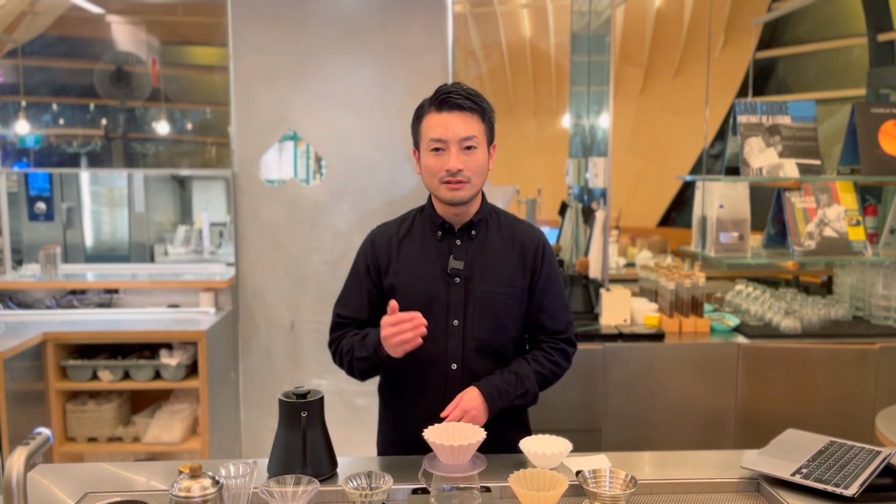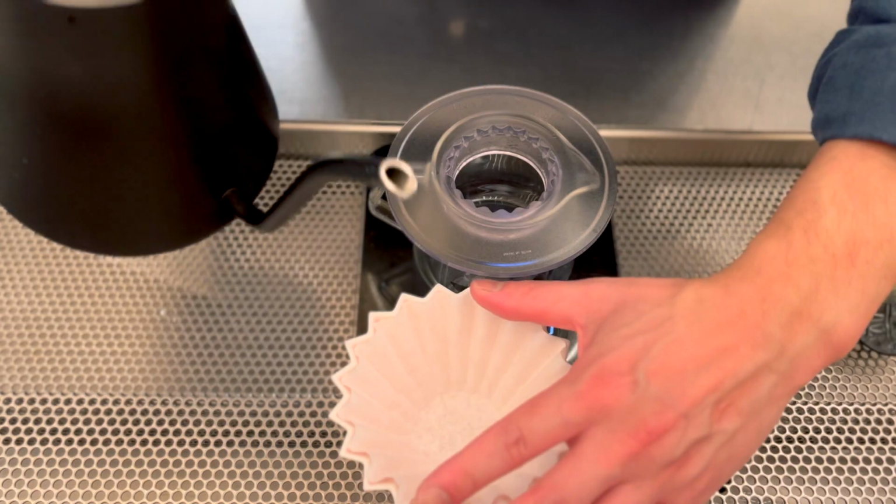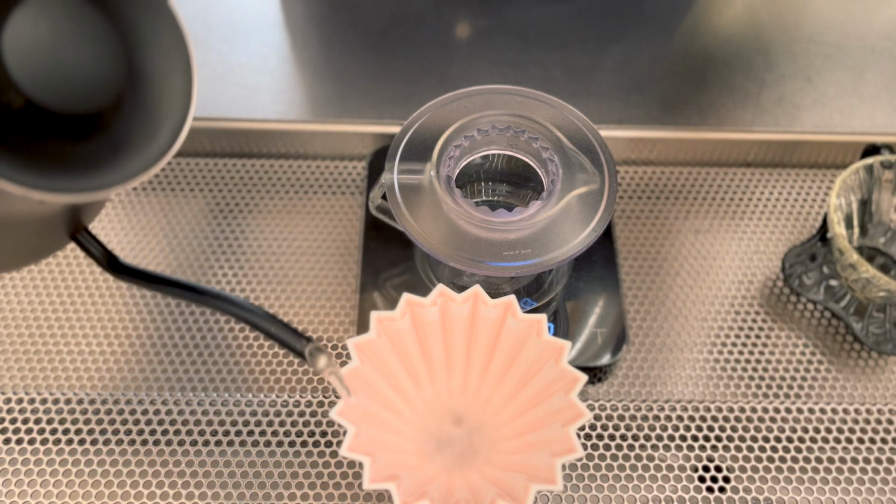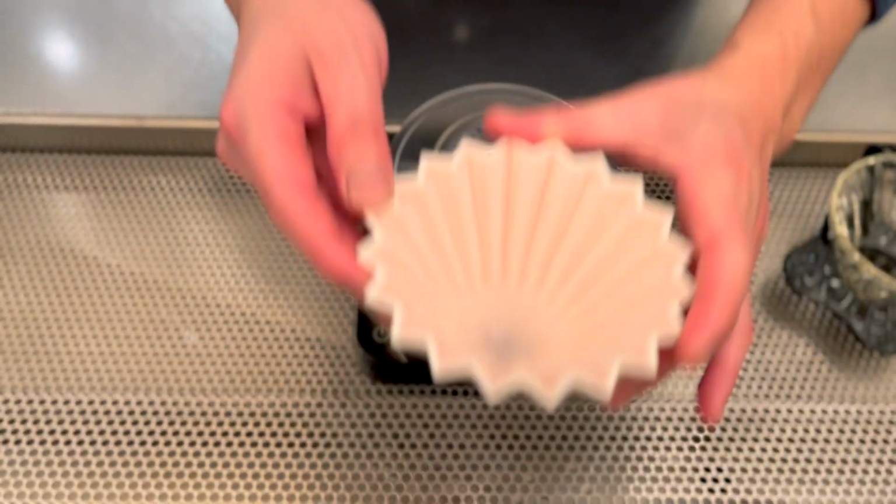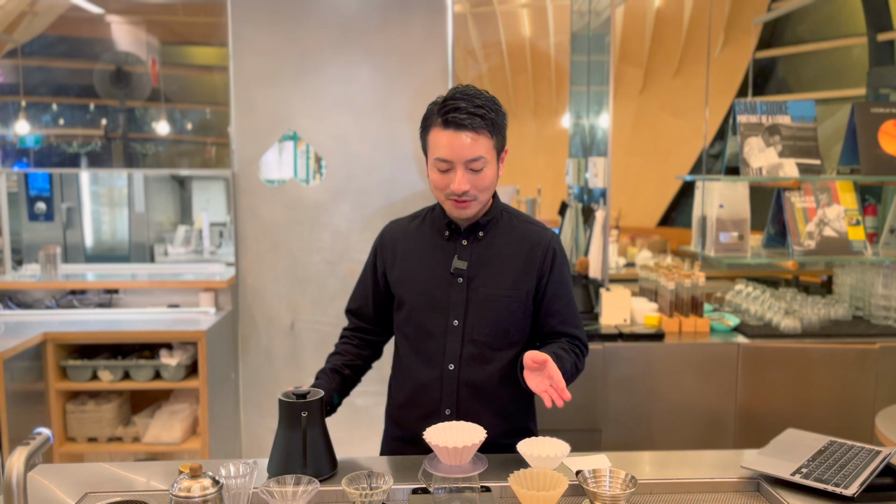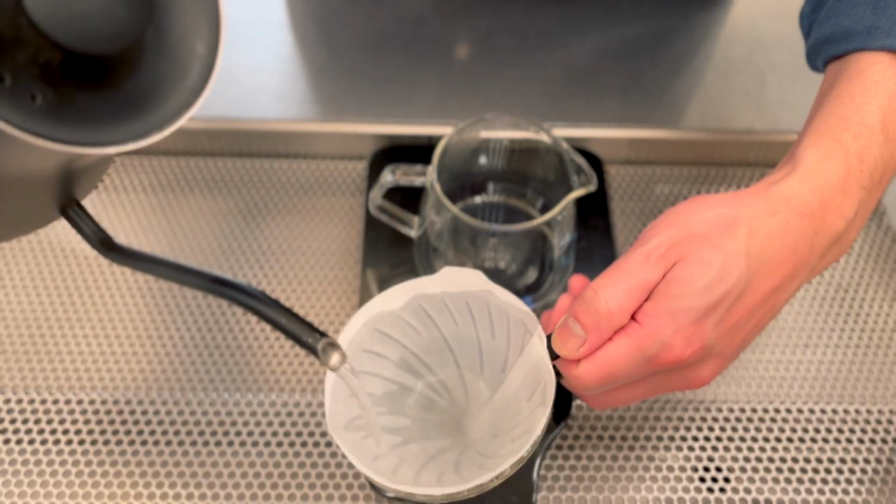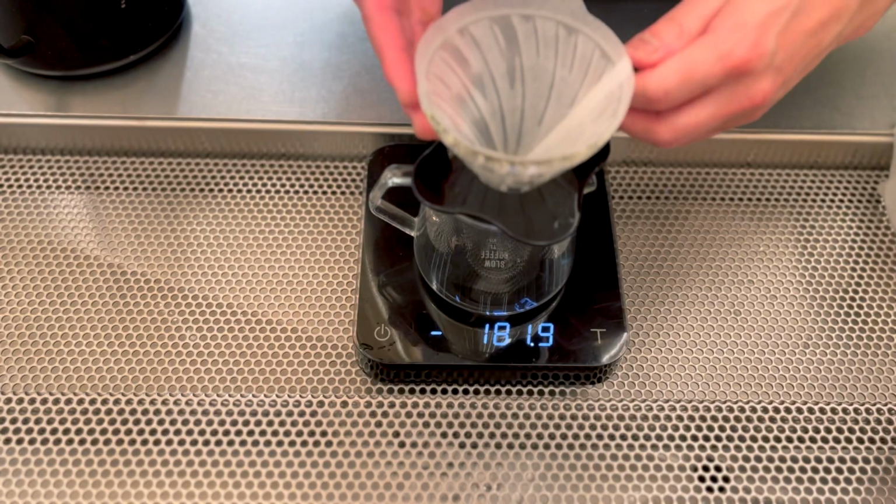So, how do you actually measure how much water the filter absorbs? First, place the dry paper filter on a scale and zero it out. Then, rinse the filter with water, shake off any excess, and place it back on the scale. When testing a Kalita 155, it absorbed about 3.2 grams of water. For Hario 01 paper filter, after rinsing and weighing again, it also absorbed around 3.2 grams.